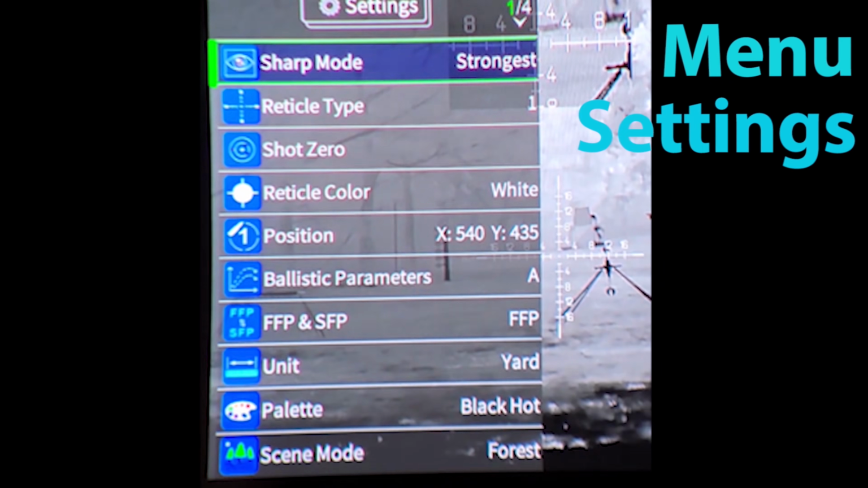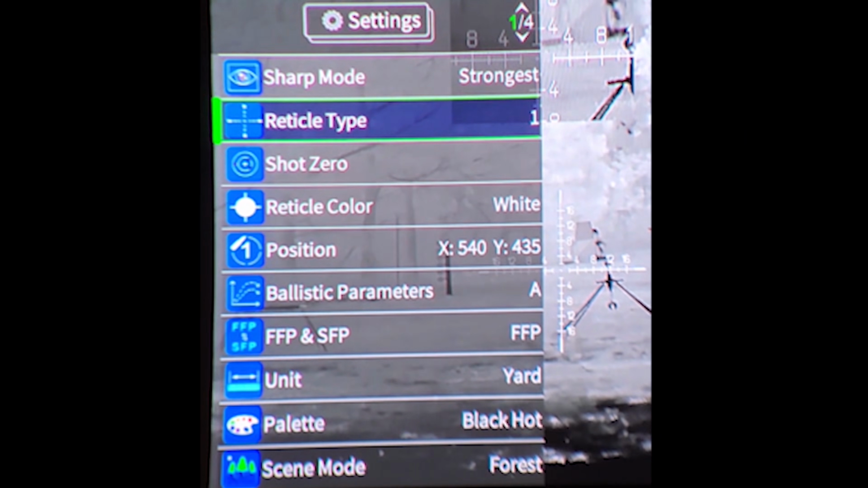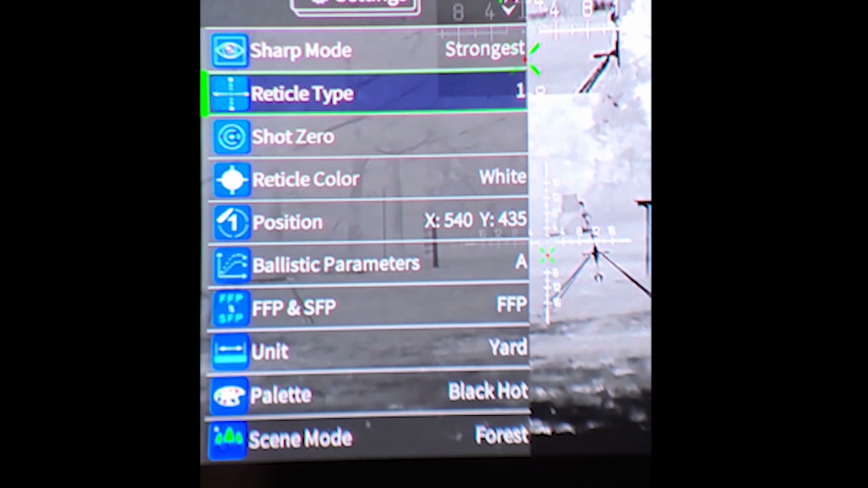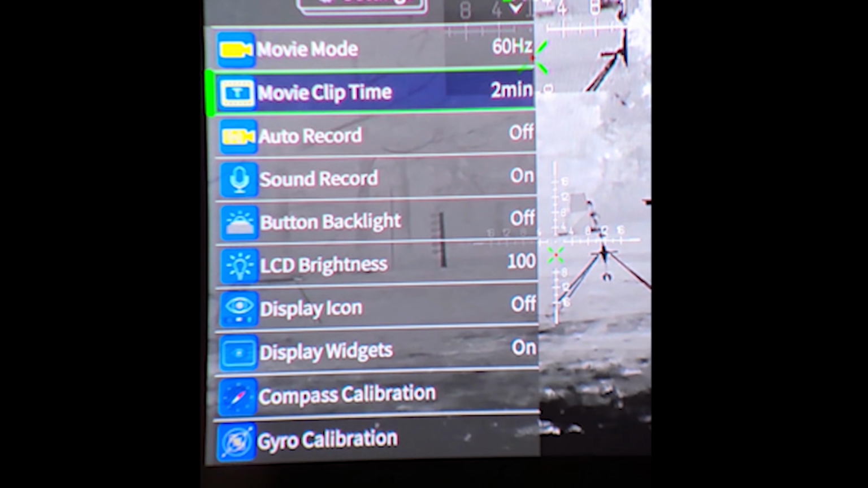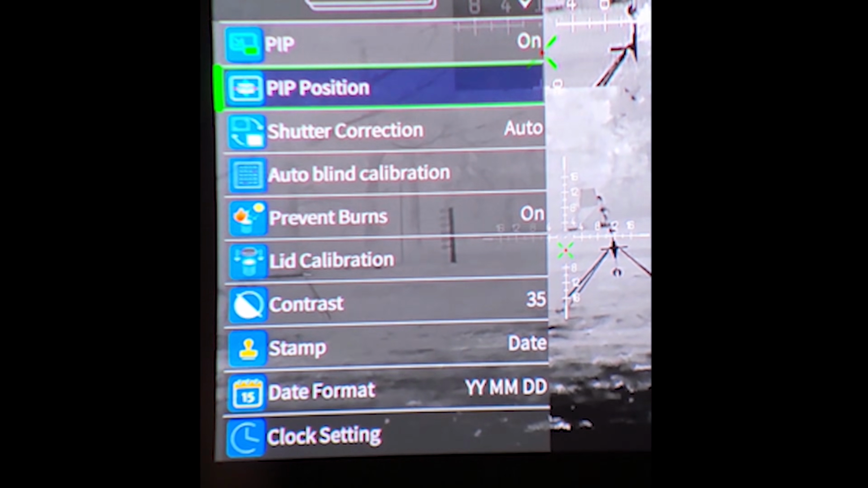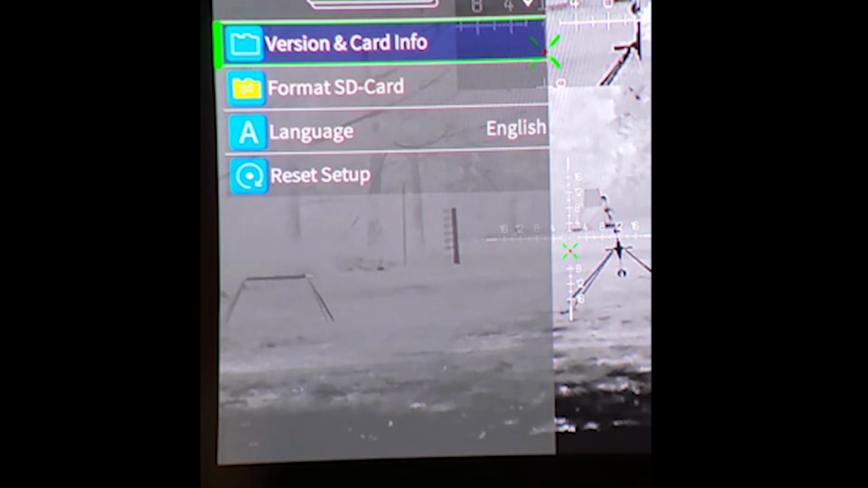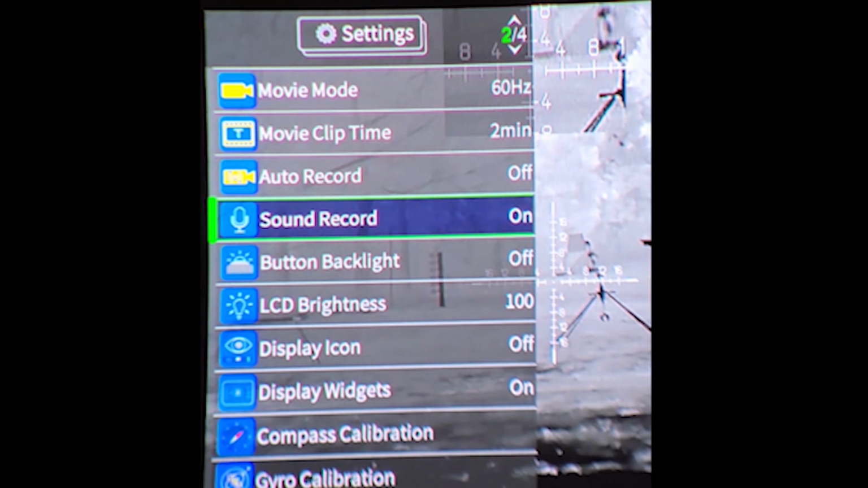All right, so here are the settings, and you can adjust your reticle type. You can adjust your shot zero. It's pretty self-explanatory. We have a list here of different things that you can choose from. I won't go through all of these right now, but it's pretty easy to navigate, and you can see all those right there. Let me see if I can get this lined up.